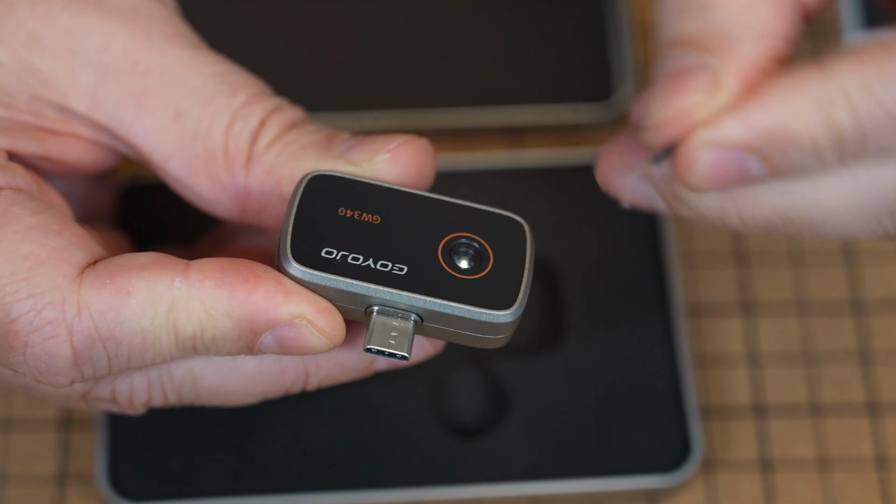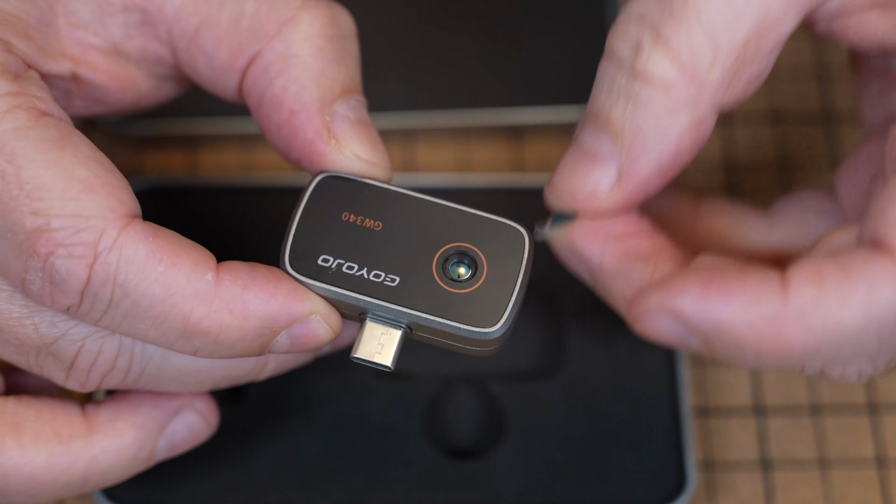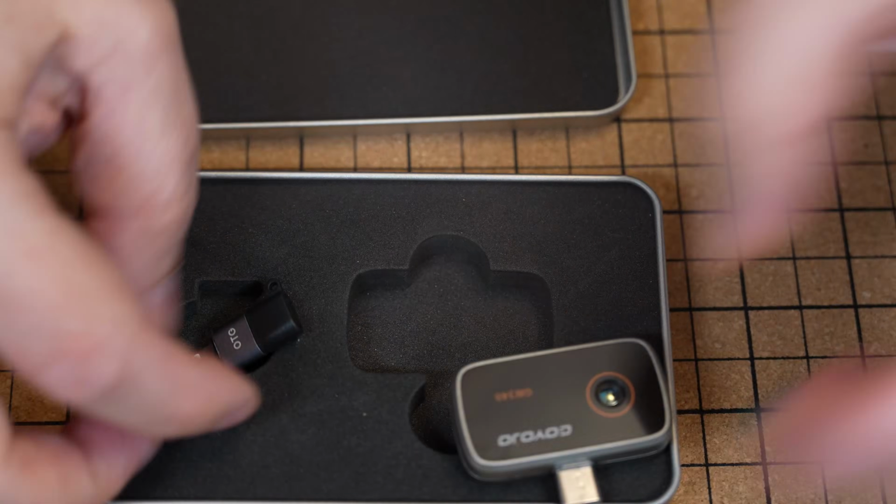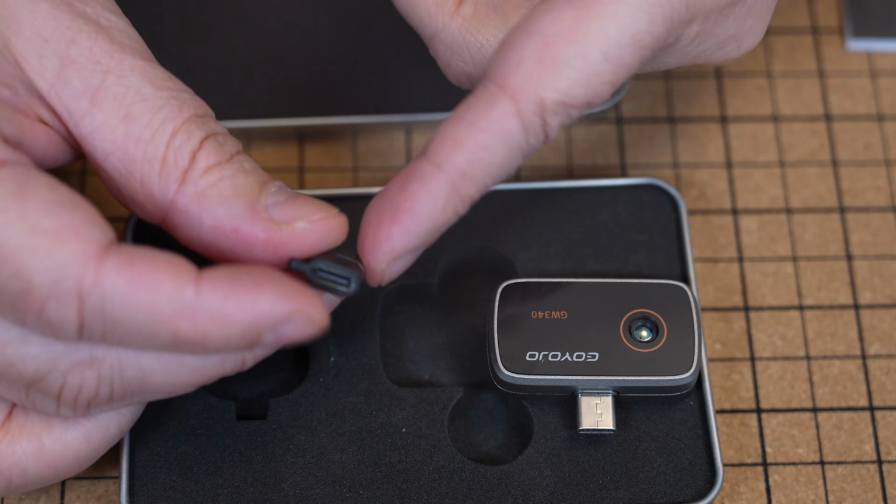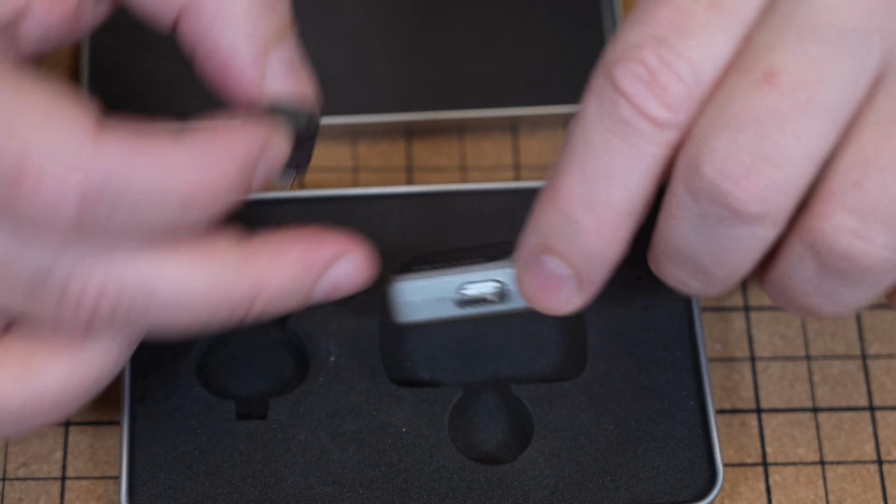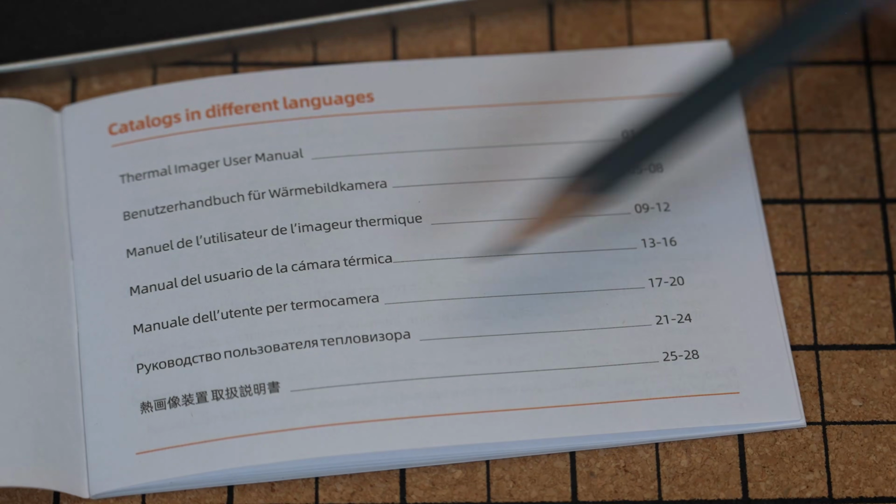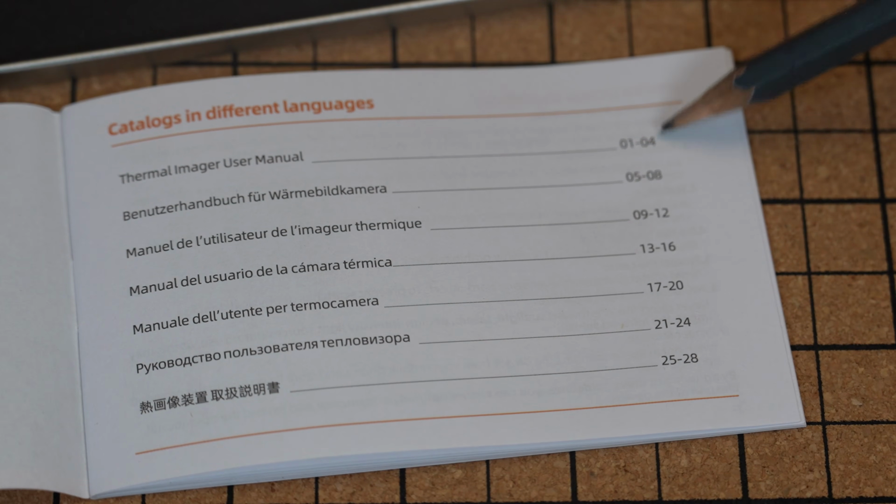Oh, okay. I don't really know what this was for. I thought there would be some protection foil on it. Of course, I don't need this adapter, and I think the newest iPhones, at least here in Europe, are equipped with the Type-C plug. The user manual is in 7 languages, and for each language we have 4 pages.